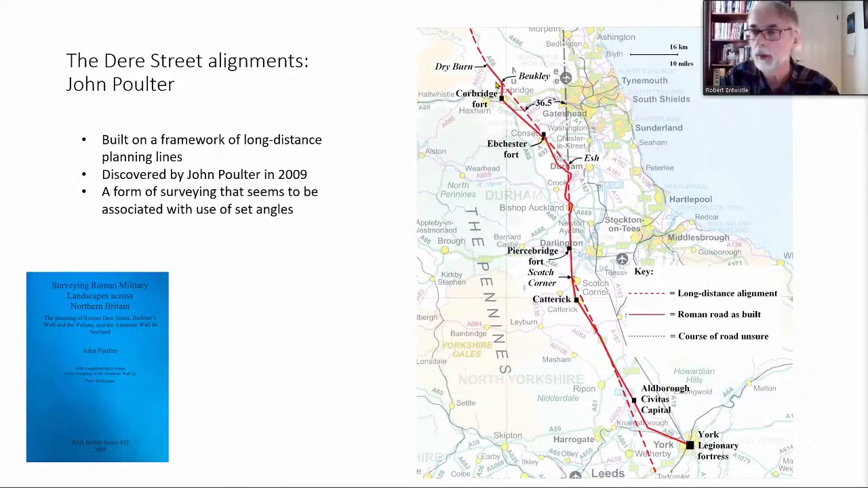Not every road, in fact very much a minority, but some striking examples. And the suspicion grew that these alignments were a separate, earlier planning exercise, not directly linked to the construction of the road as we see them preserved today. And sometimes perhaps supporting other forms of strategic activity.